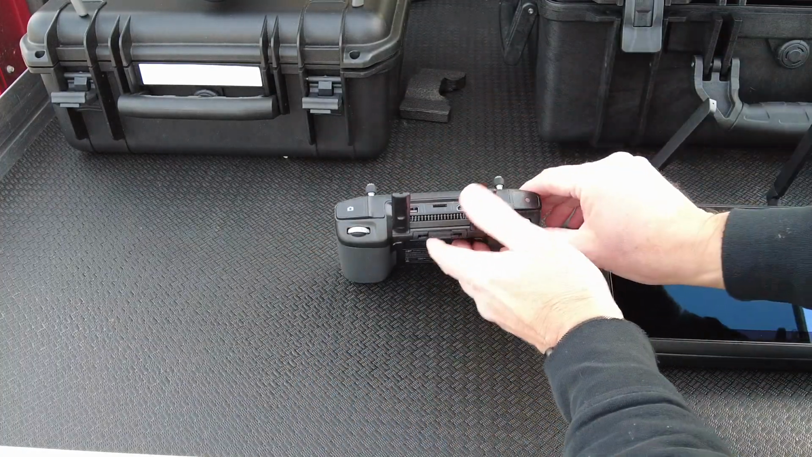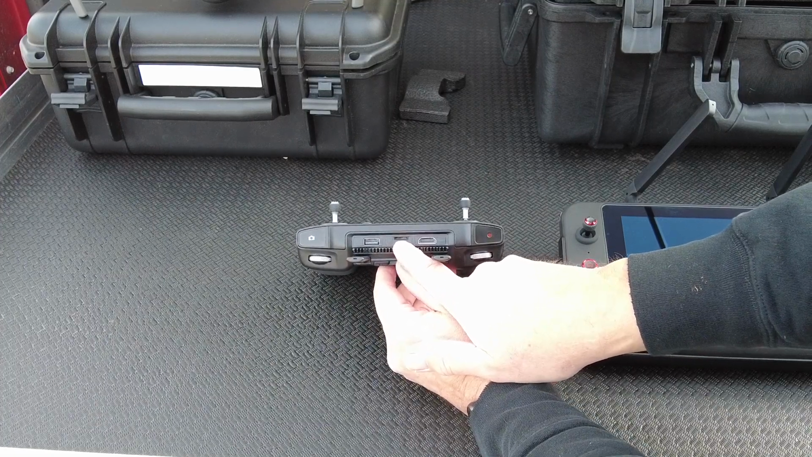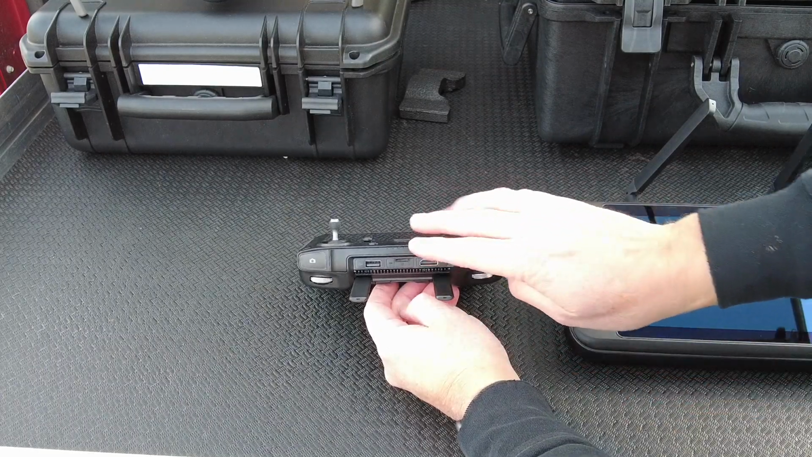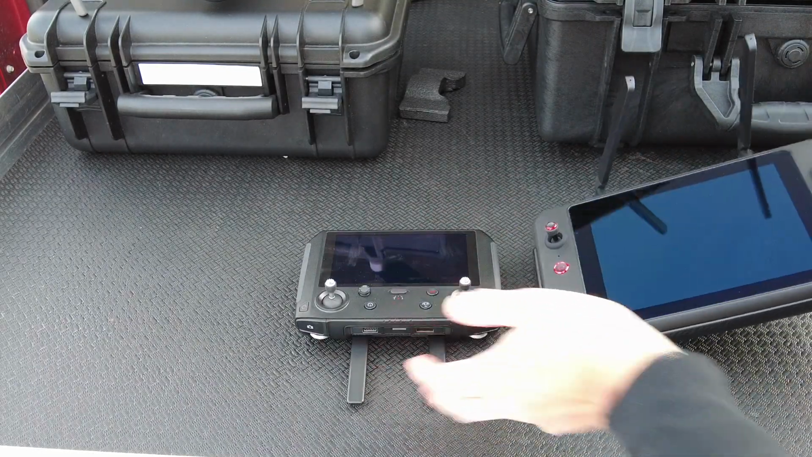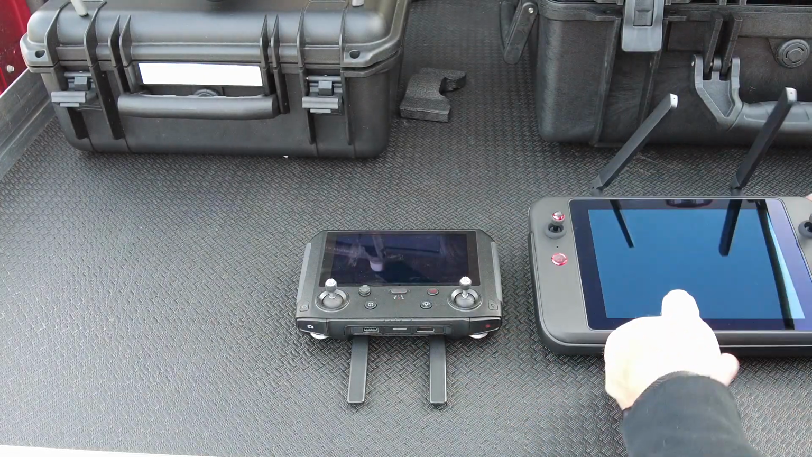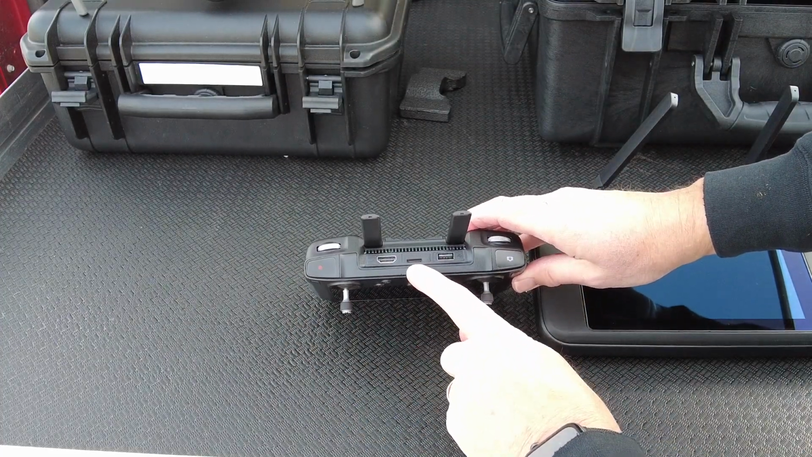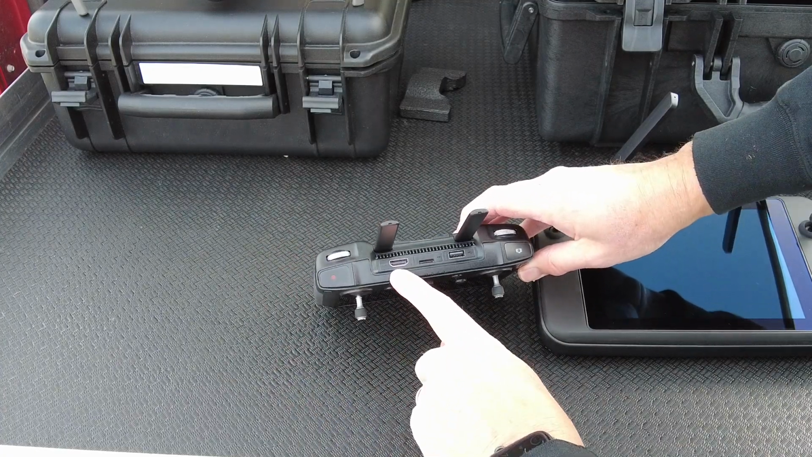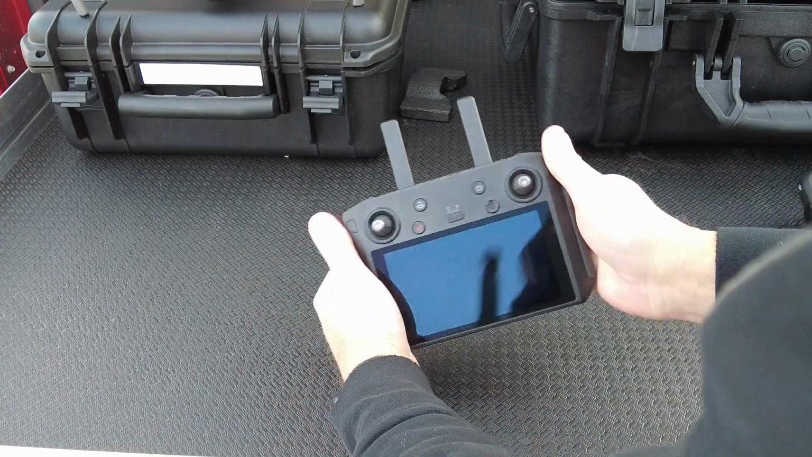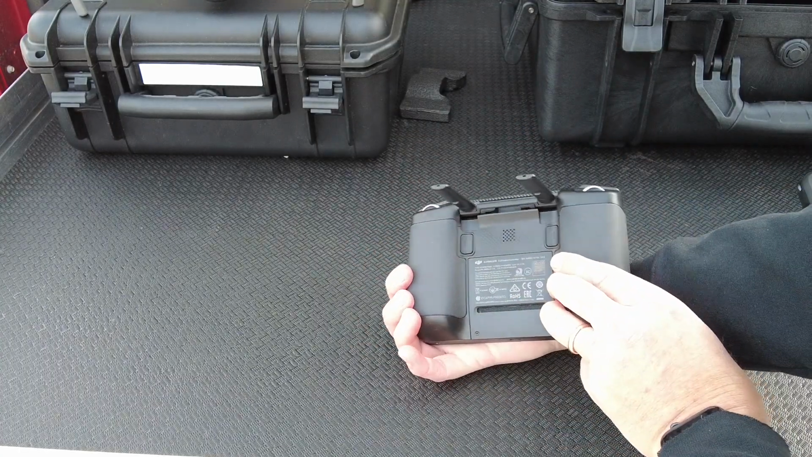Okay, so looking at the top of the DJI remote, we have legacy USB-A. We do have a port for a micro SD card, which affords you some additional storage on this device. That is a feature that this remote has that the Autel remote does not have. The Autel uses built-in storage, where this also has built-in storage, but you have the option of using that extra micro SD card. And of course we have an HDMI port on the top, so you can cable this out to an external monitor. The DJI remote has a fixed antenna, so that is not replaceable by the user.